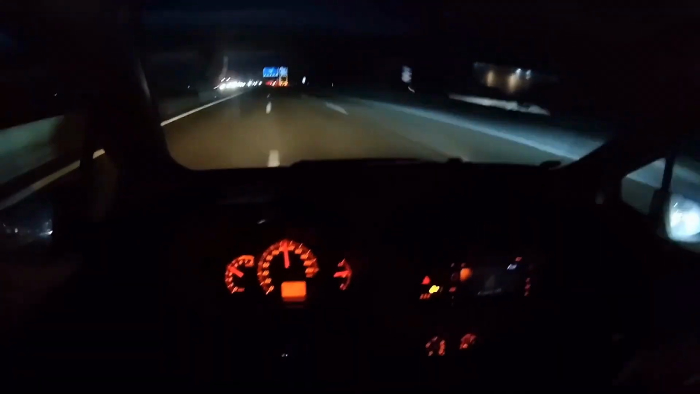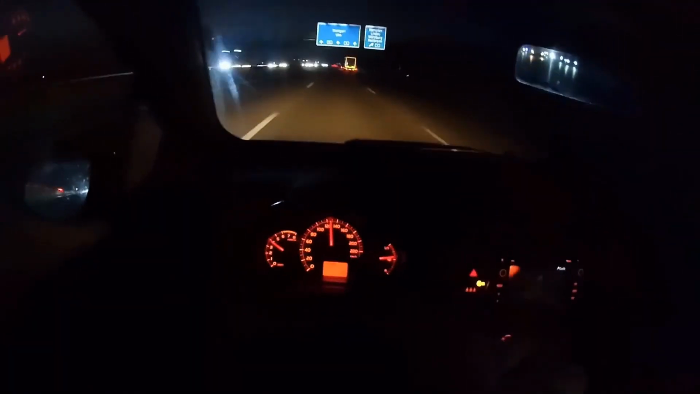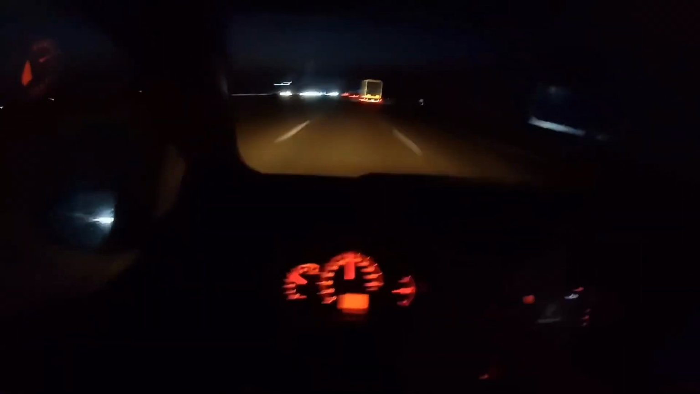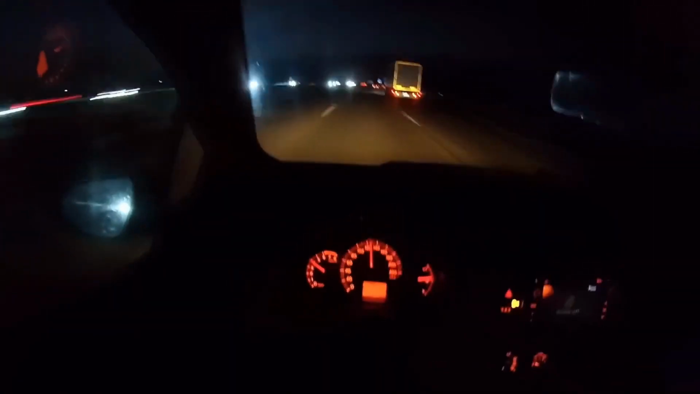How wrong is that? He squeezed the truck driver behind him. See, did you notice that? There's a car going very slowly in the far right lane. Remember I said there was a sudden congestion? That's because of that car. The slow car in the far right lane. That's the reason for the congestion.